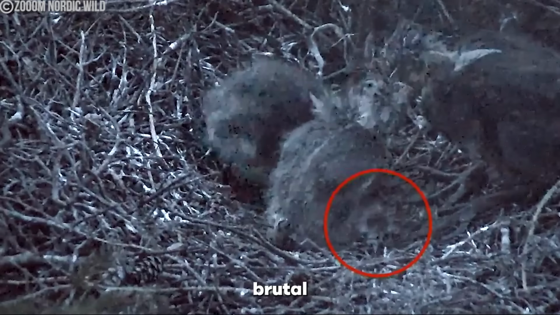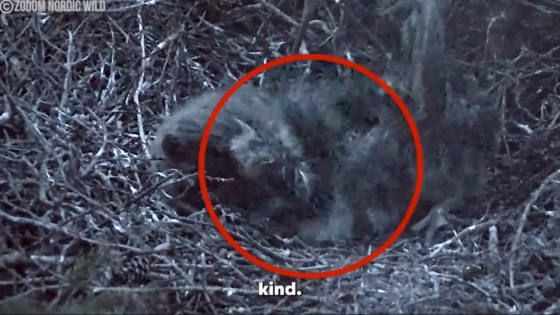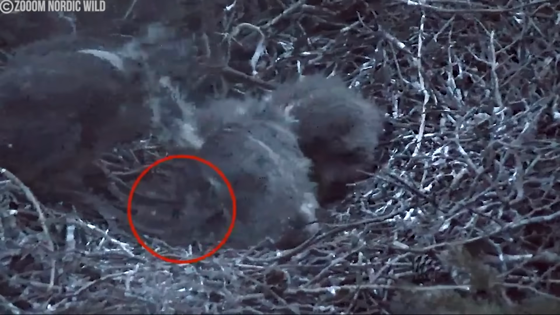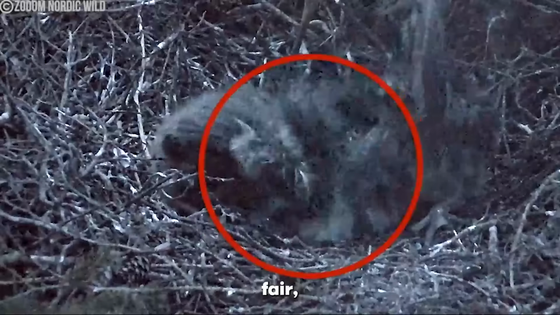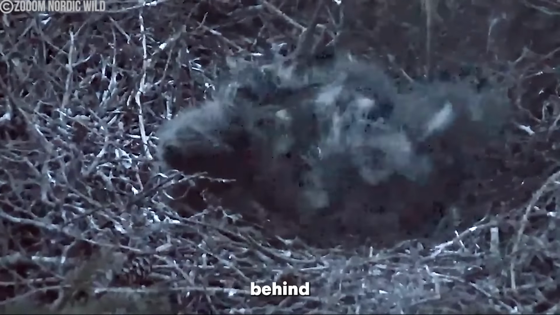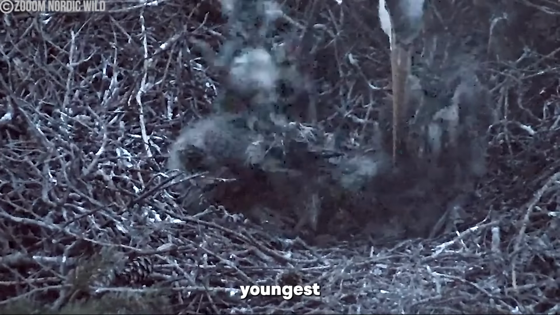Herons are absolutely brutal with their food. So much so that sometimes, if they don't have enough to eat, they don't hesitate to eat their own kind. And that's exactly what is about to happen in this nest as well. To be fair, a lot of birds kill their young if food is in short supply or the young is behind in development. But this one's particularly brutal because none of these herons are adults. They're just chomping on their youngest brother.